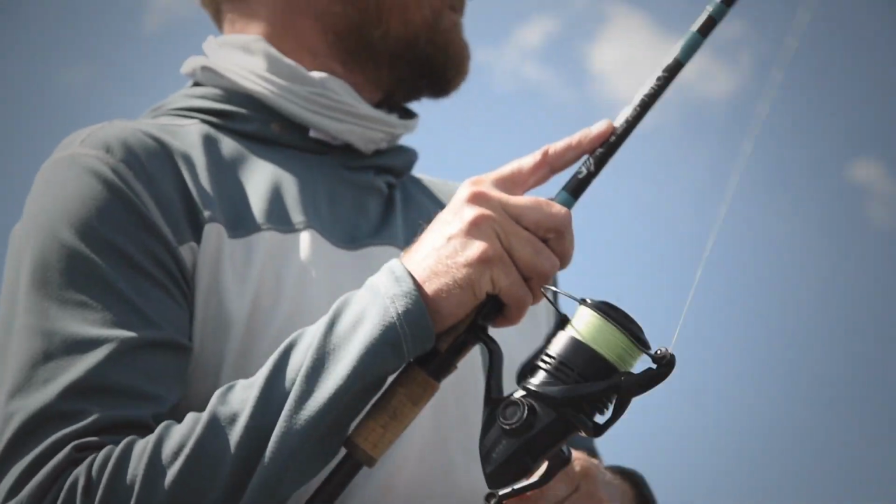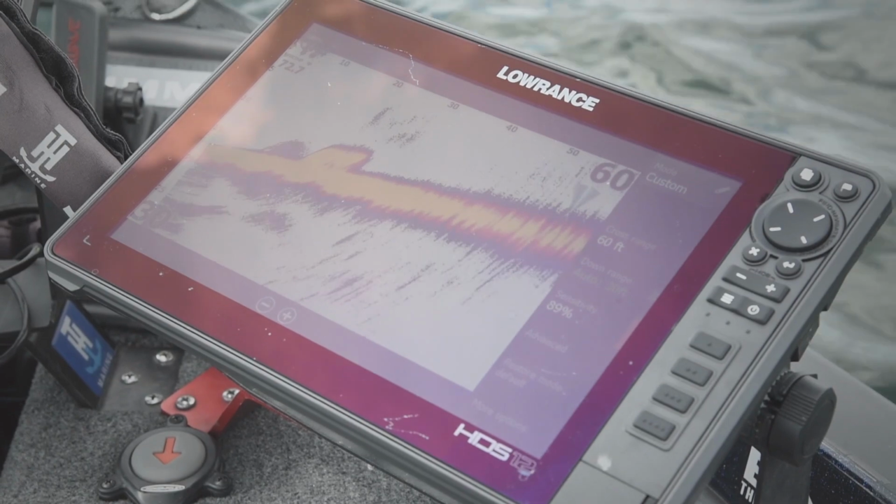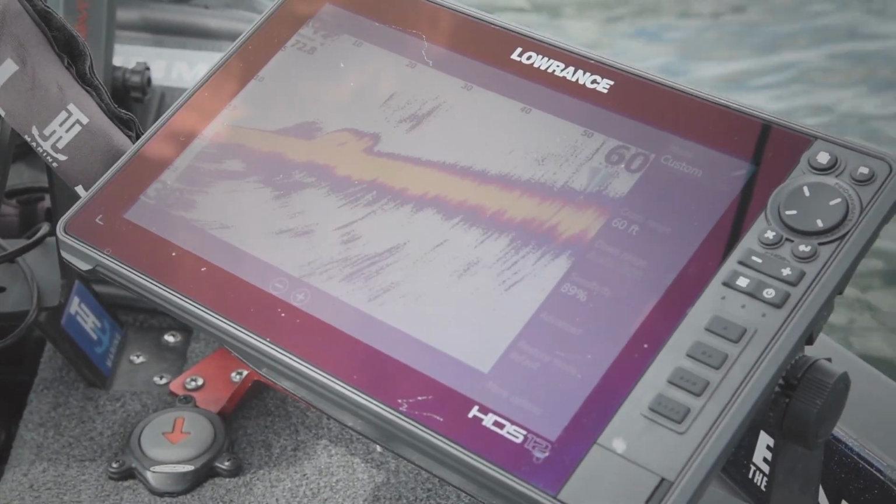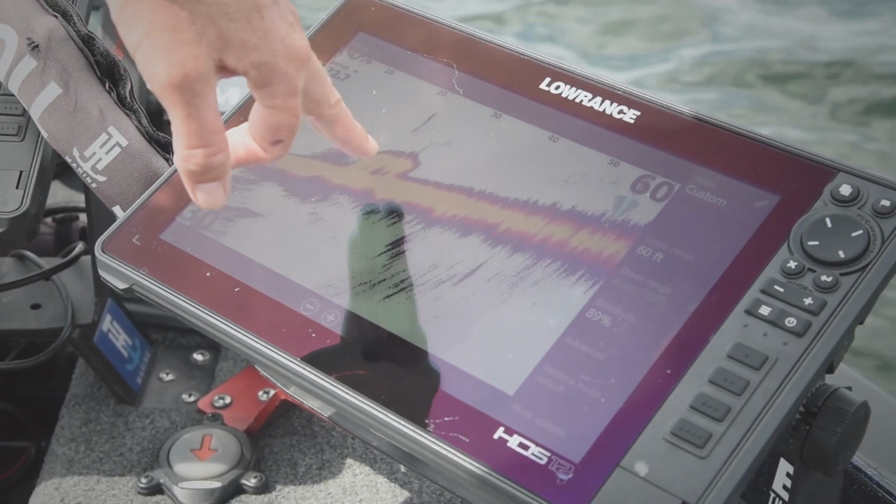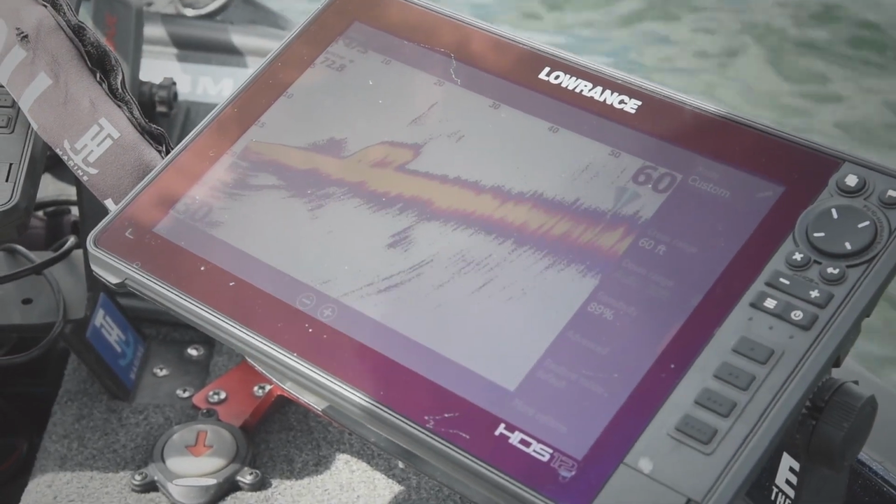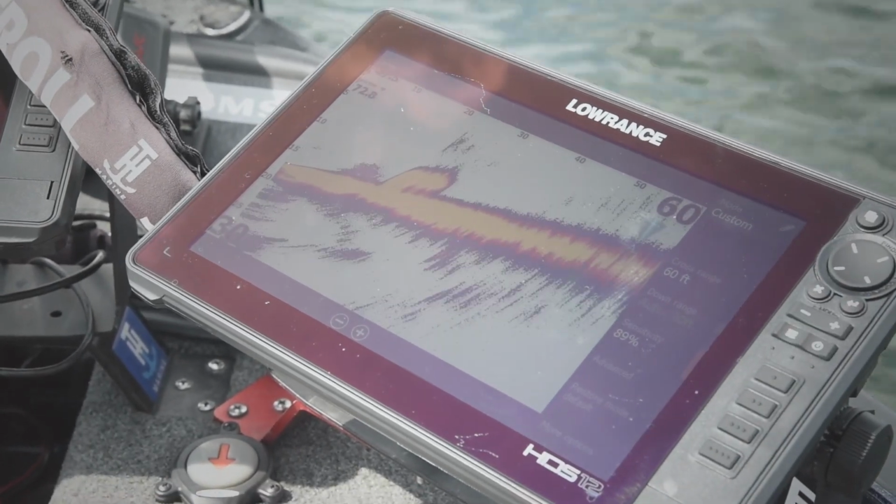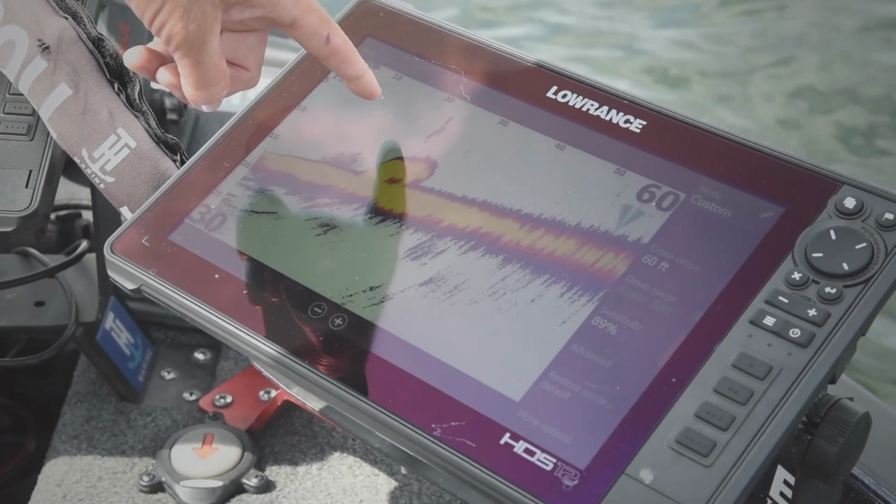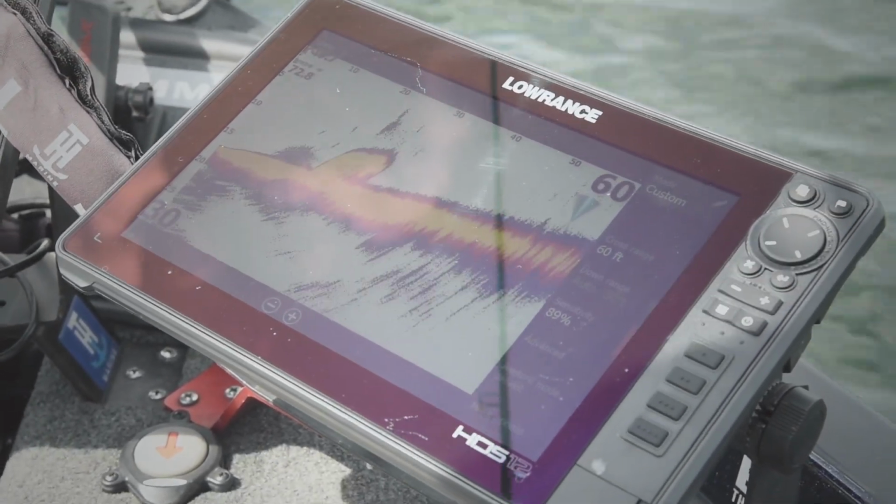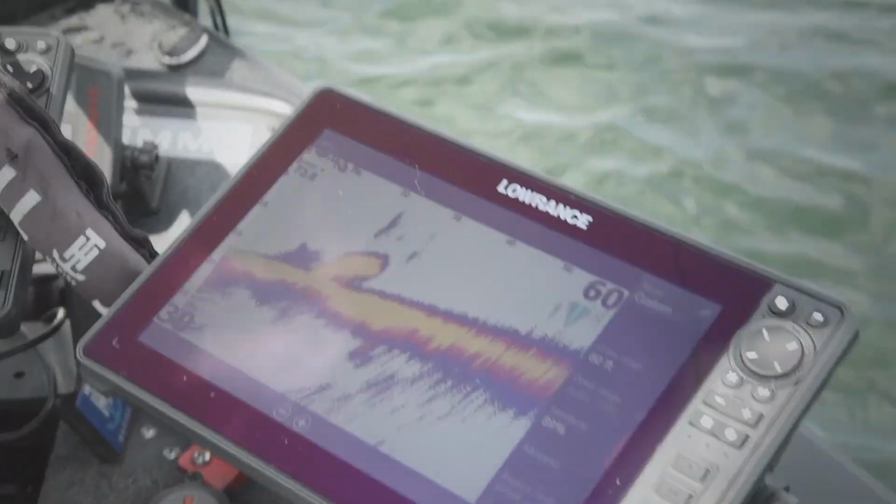Those big casts are just so important. Staying away from the boat, using my electronics, staying back, letting the LiveSight kind of scan what's in front of me. You know, now I can stay back off of these rocks. I've already scanned them and I can see the bigger rocks. Here we got a little bit bigger boulder. And as I stay back from it, I can make pitches to it, and watch my bait fall down to that rock. And just like that, catch me one.